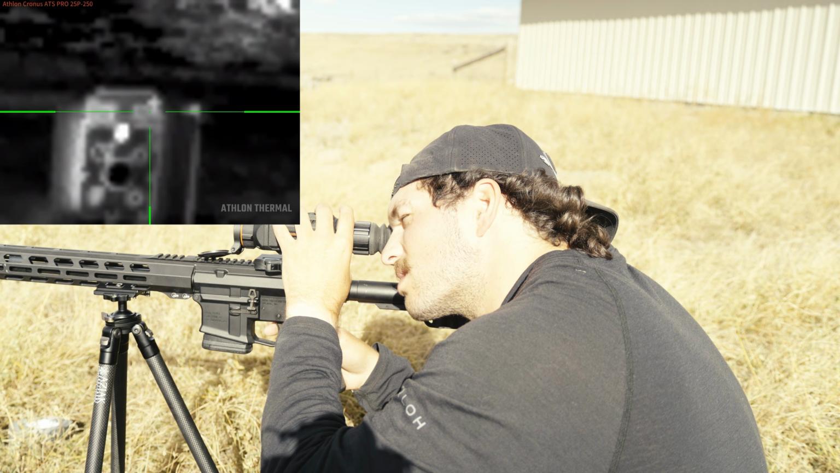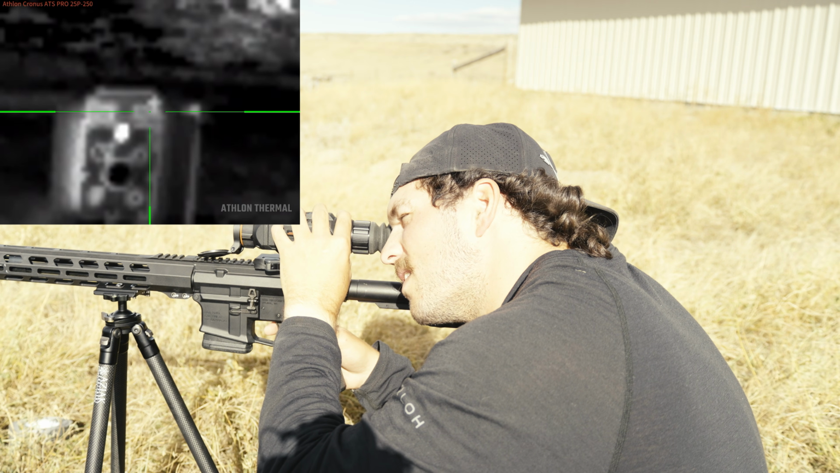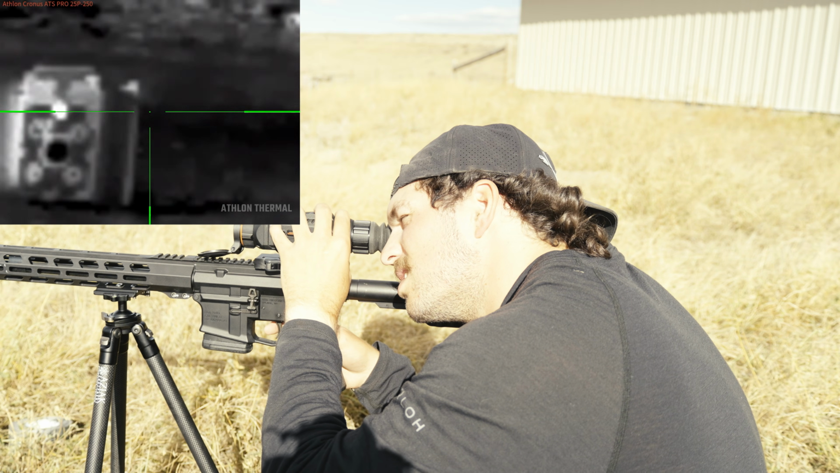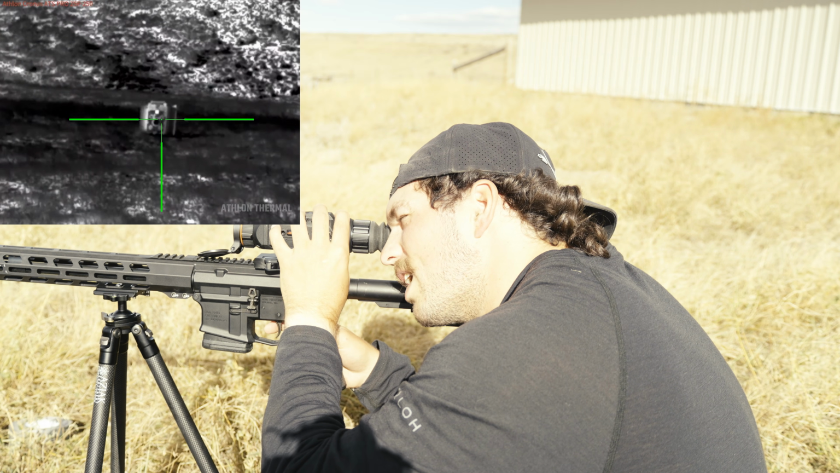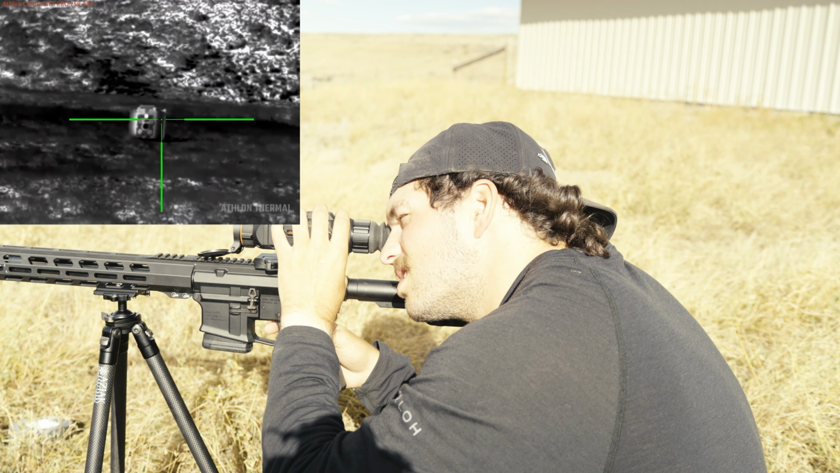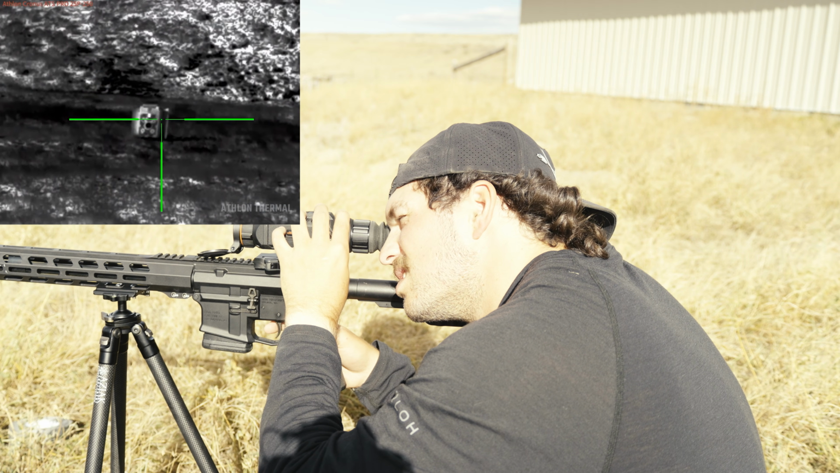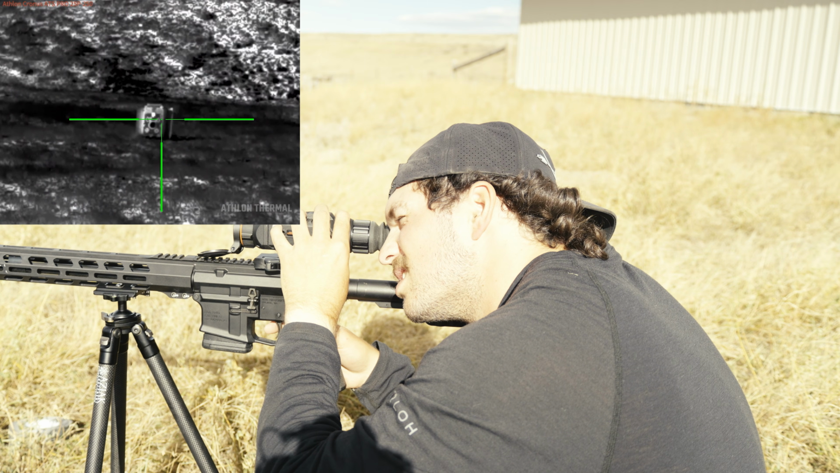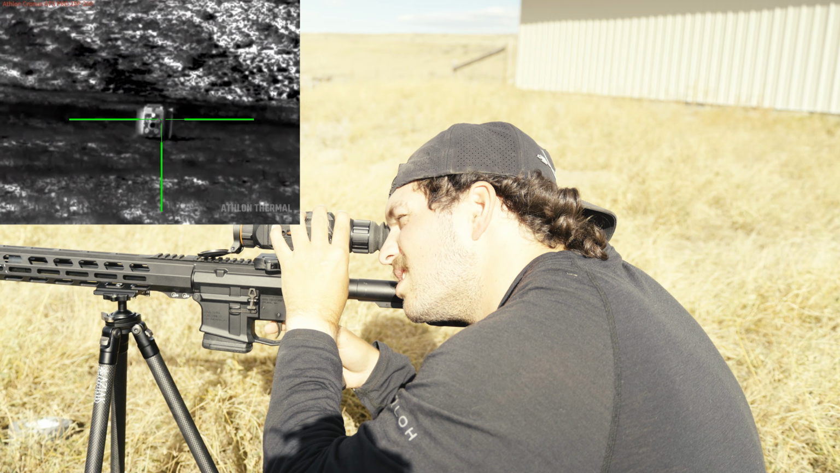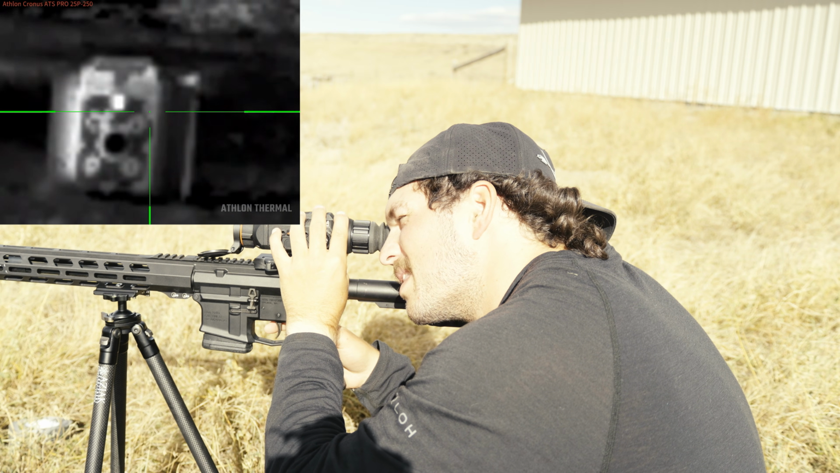That's my point of impact right there, is where I put the other hot hand. So I'm going to mark that, and then you hit confirm. And then I'm going to go back to it, and I'm going to try again just to confirm my shot placement. I'm going to go back to 4x just because I like being zoomed in.